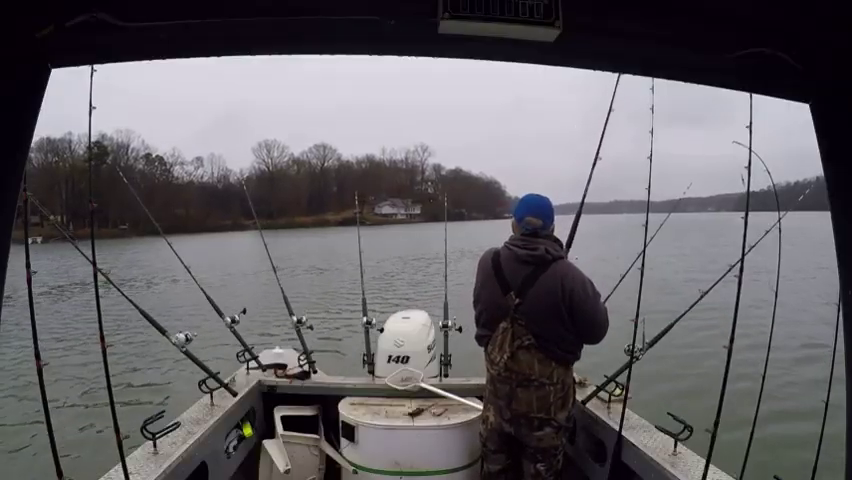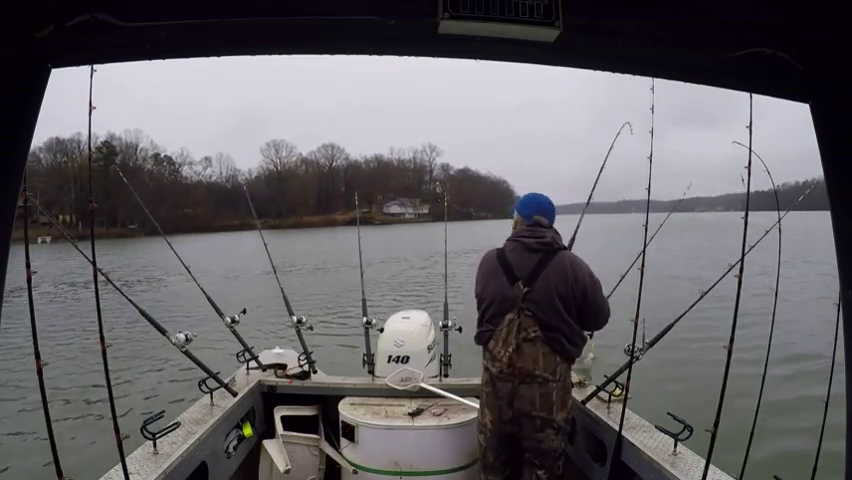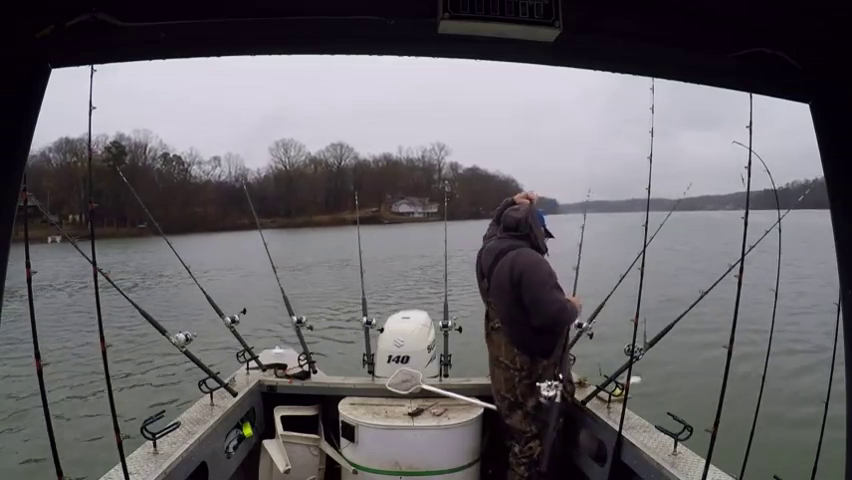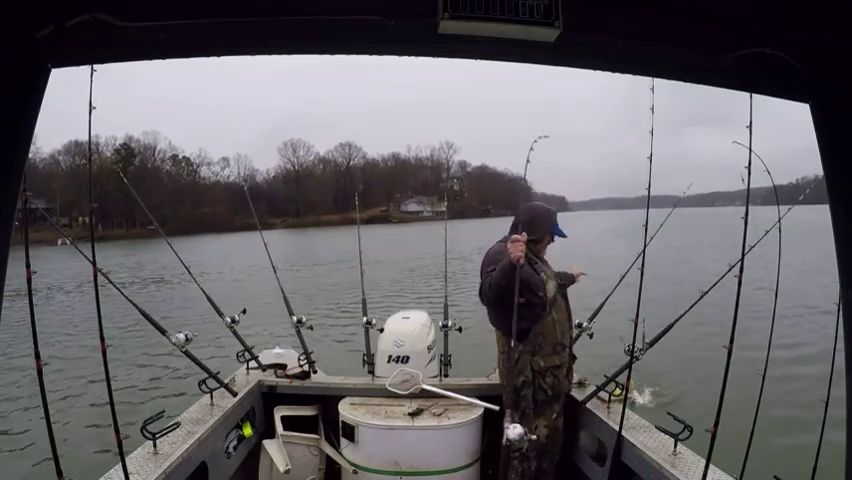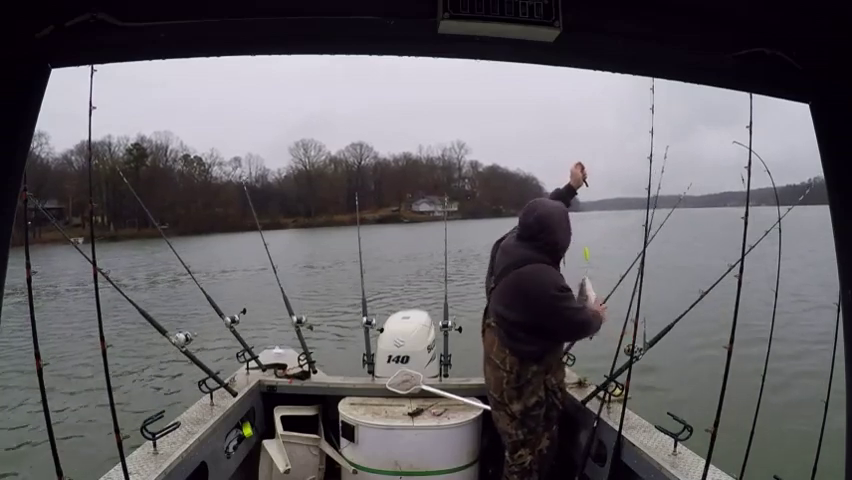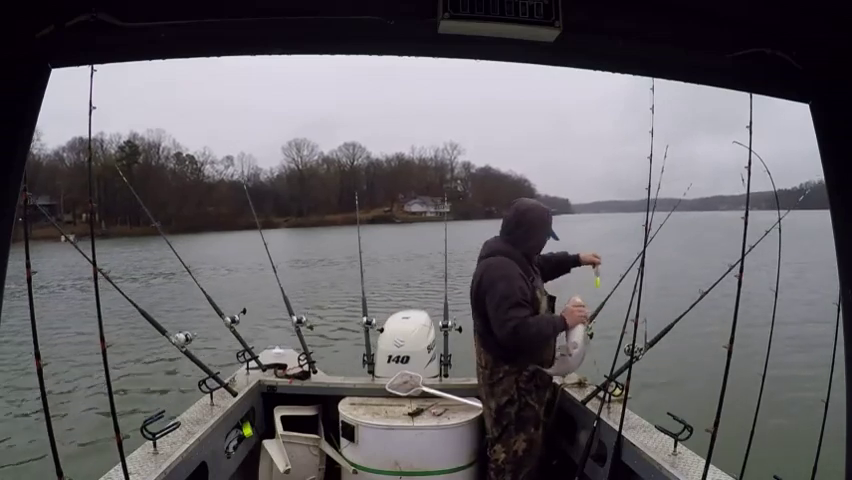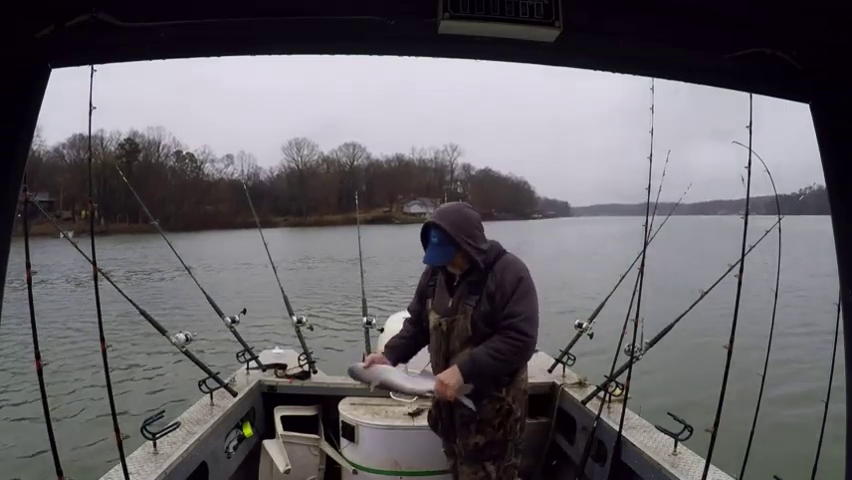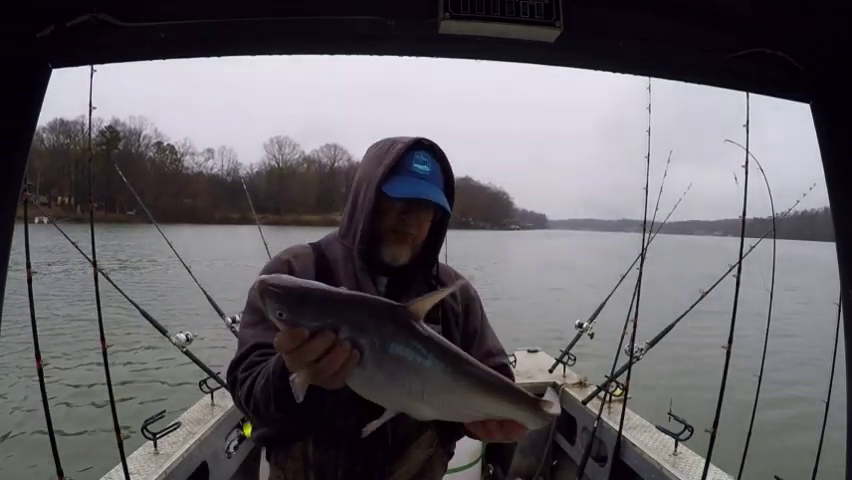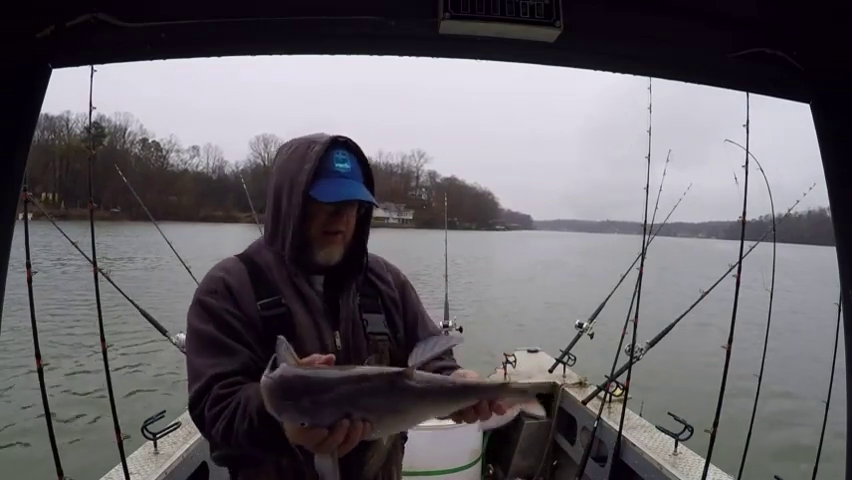Another channel cat. No, it ain't. It's a blue cat. A little one. Pretty little fish though. First hit it, he acted like he was going to do something with it, didn't he? Look at him. Now that is a pretty fish. My wife don't agree. That's a pretty fish. Healthy as he can be.